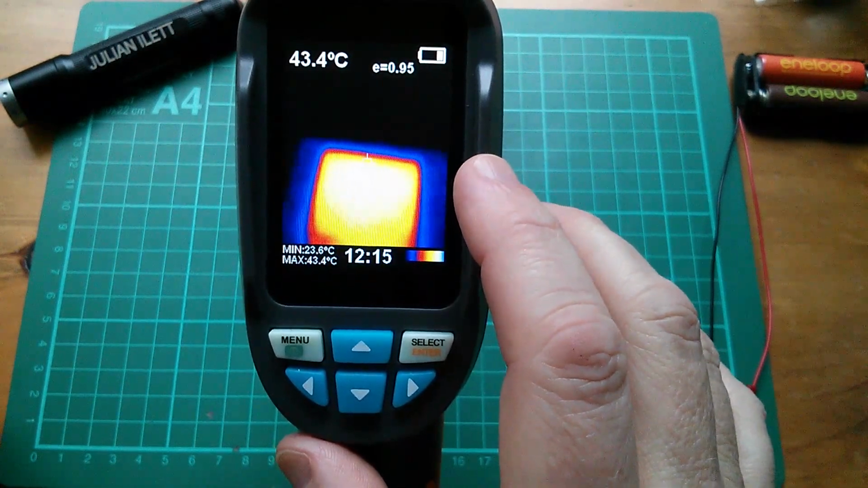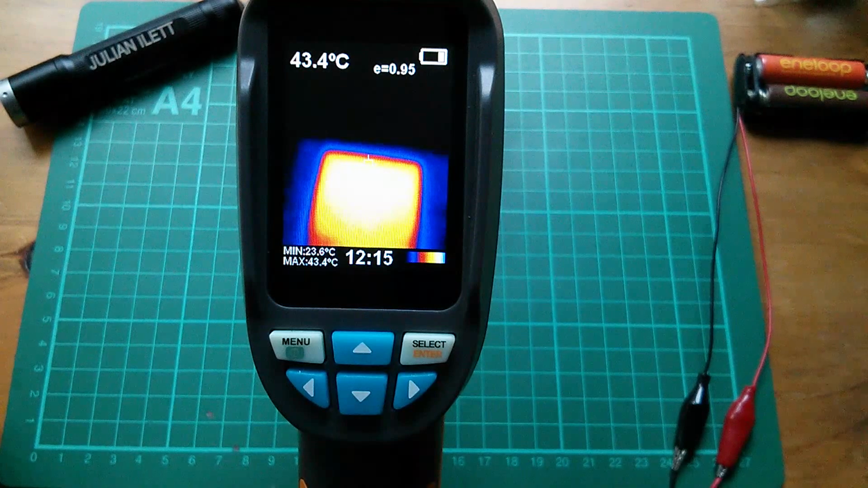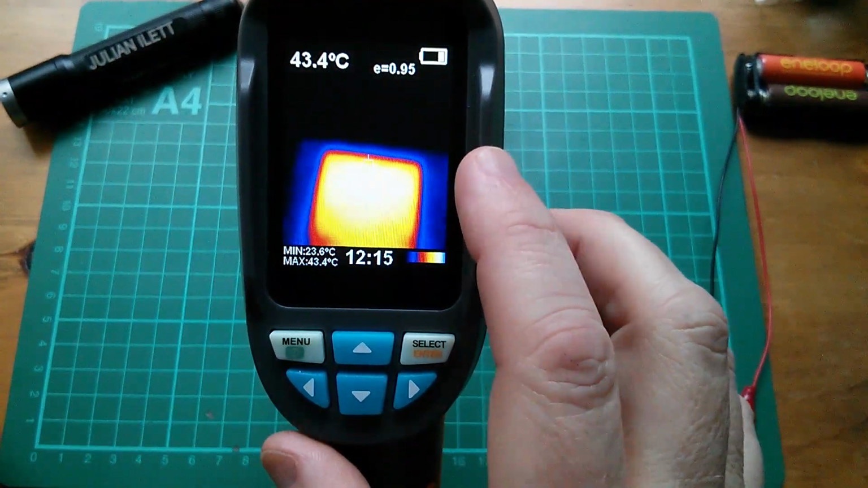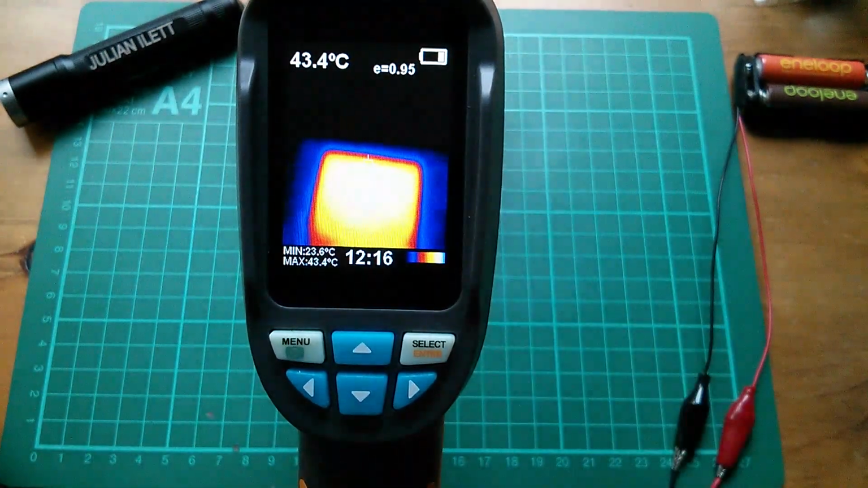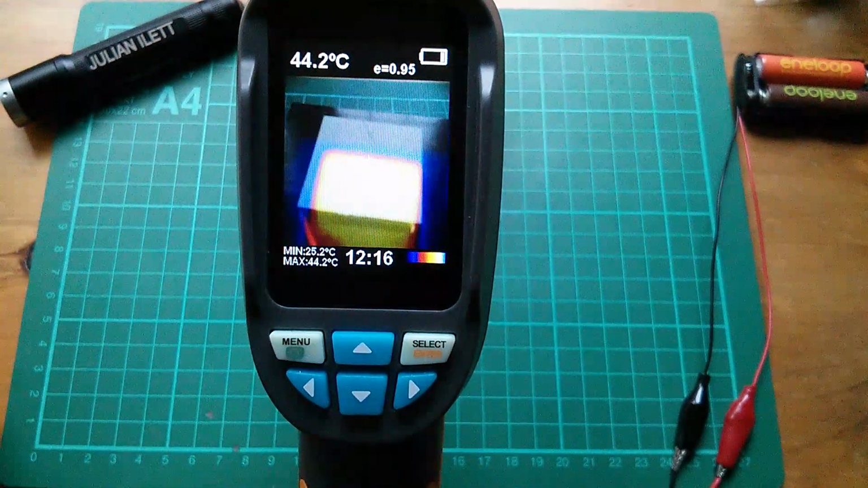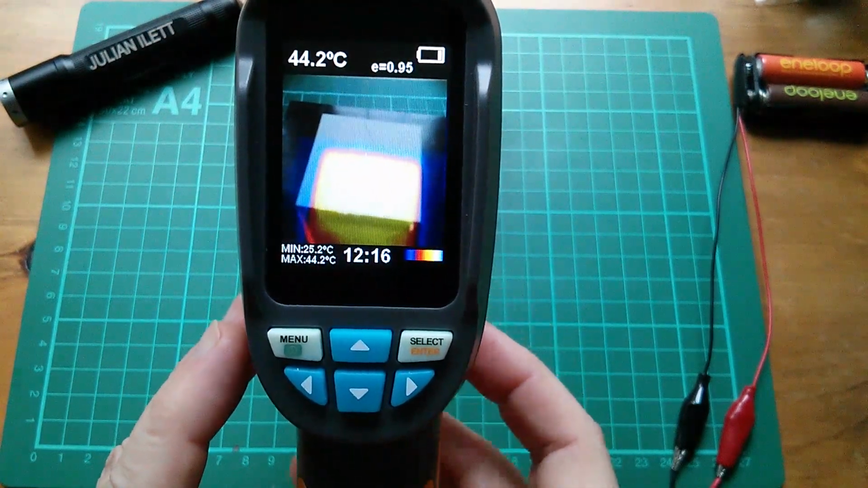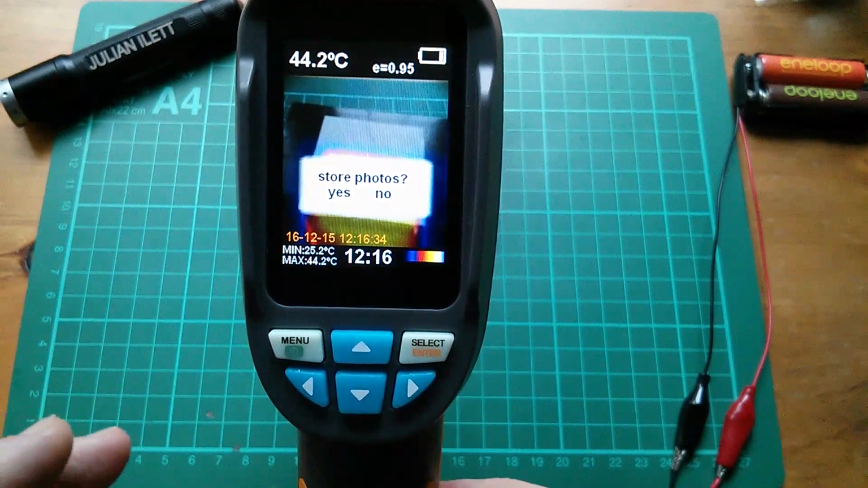It's very, very low resolution, but rather than show it all pixelated, they've decided to blur it or smooth it, so it does look quite out of focus, but it's simply because it's very low resolution. Right, let's say I'm happy with this image. I want to take a picture of it. I simply pull the trigger and it says store photos, yes or no.